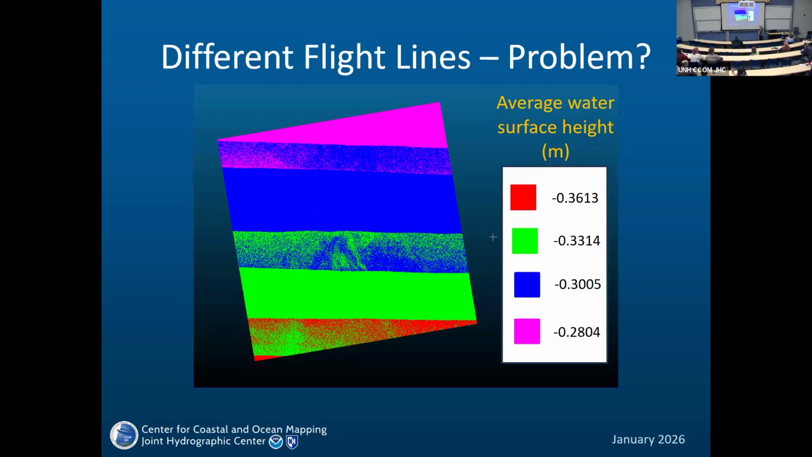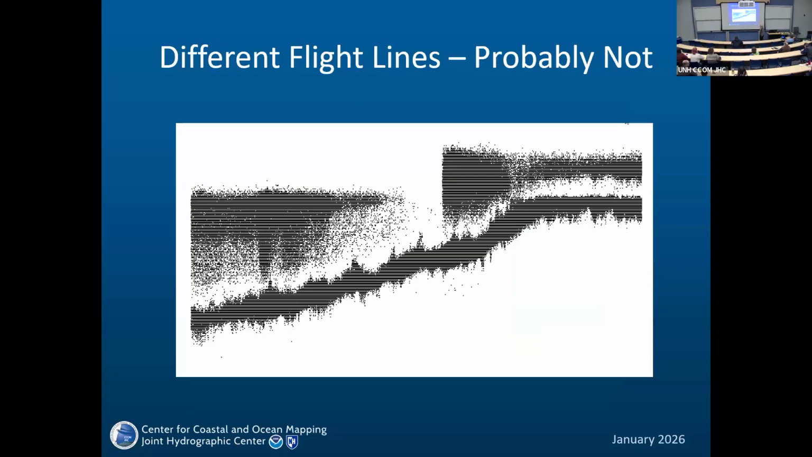But most likely we came to a conclusion that it is not, because this is a slice from clearly 2 different flight lines. This is a water level here, water level here, but as bathymetry, it's pretty consistent, it's continuous. So we don't think that water level is actually affecting anything seriously.